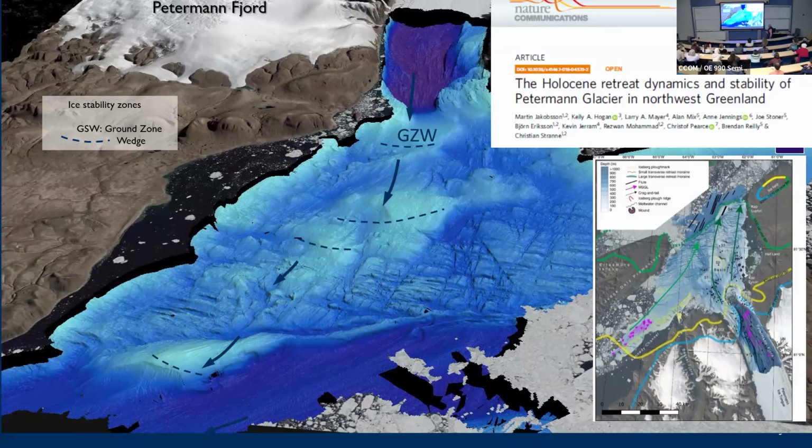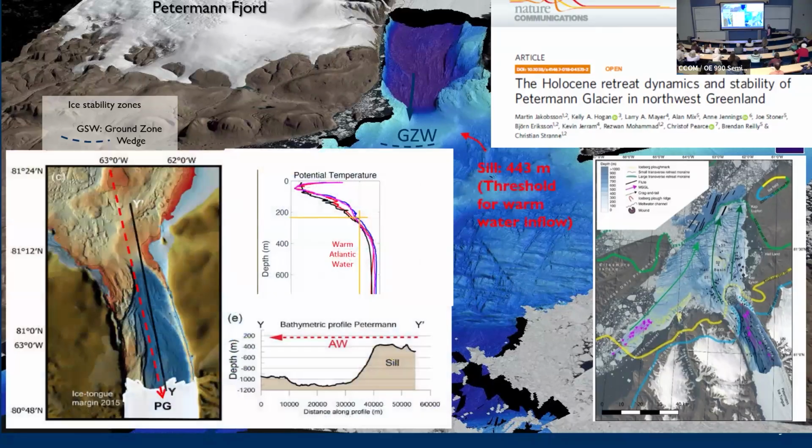But what's happening now, and this was what was so interesting, is when we combine the oceanography with the bathymetry, what we saw was that there was warm water. This is the 0 degree isotherm. So water above 0 degrees, which is not easy to find in the Arctic, below about 200 and something meters. And so this is the cold Arctic water, and this warm water is water that actually came all the way up from the Atlantic, traveled around the Arctic, and we didn't realize could get into the fjords.